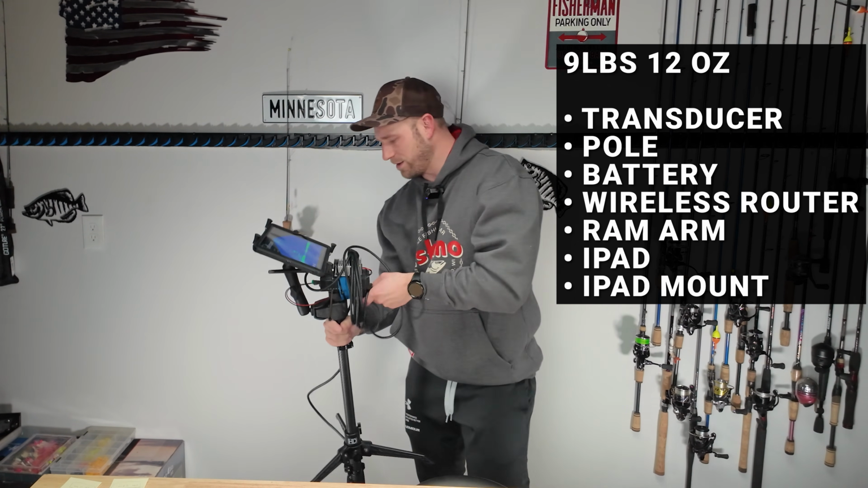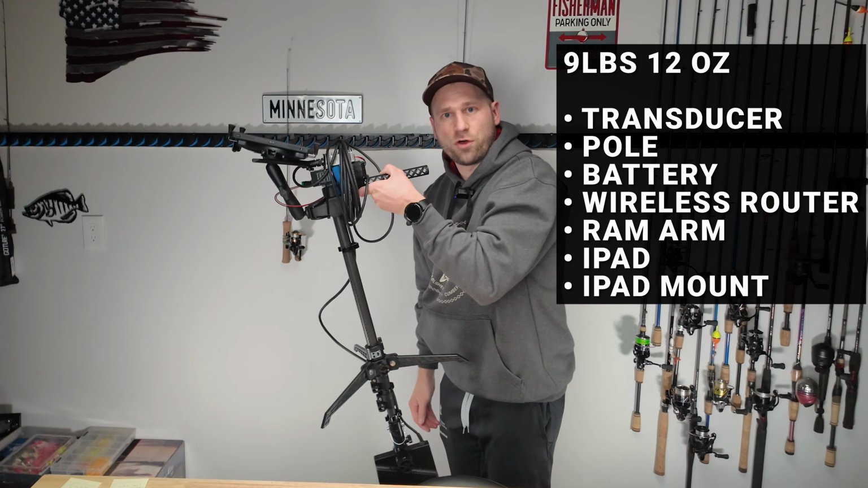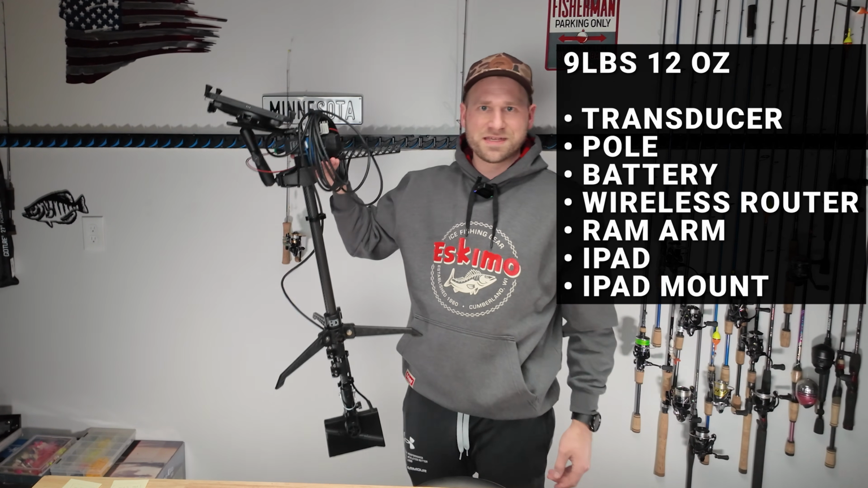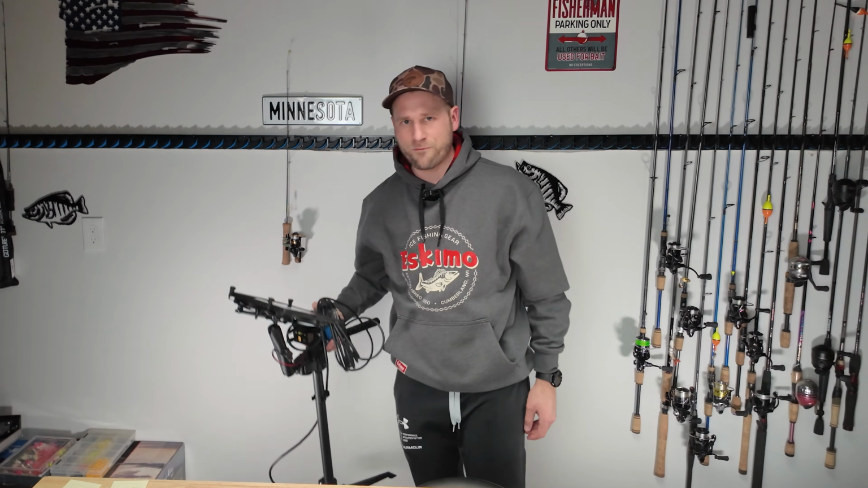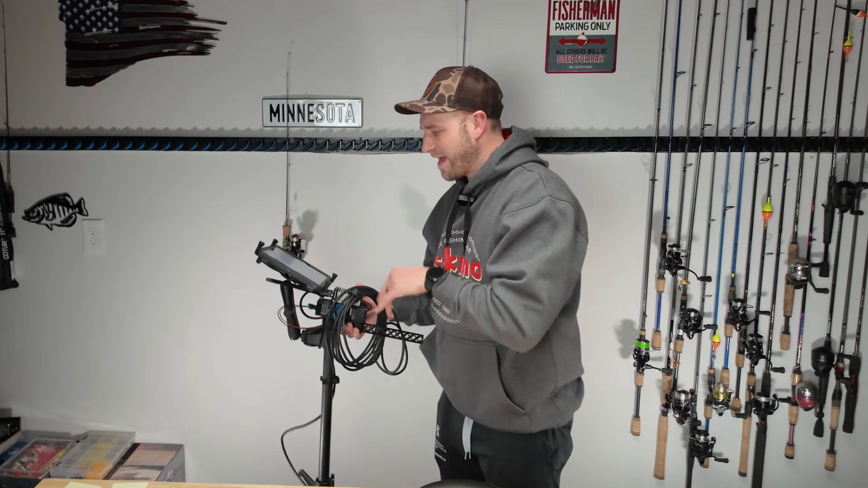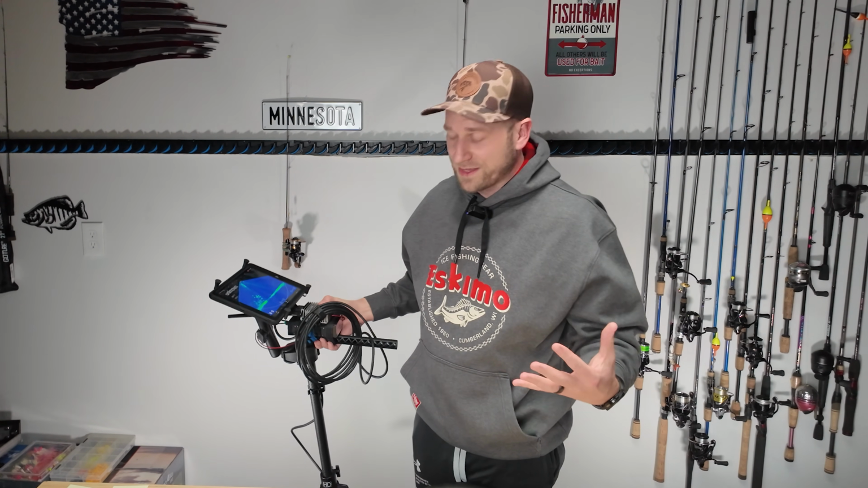So the idea here is that if I'm out hole hopping, I can literally just pull this out of a hole with one arm like this, or cradle it with one hand like this, super easy, under 10 pounds, and I can hop from hole to hole, and I got my screen right here on the top. So that's what I was using today. This is a pretty epic setup.